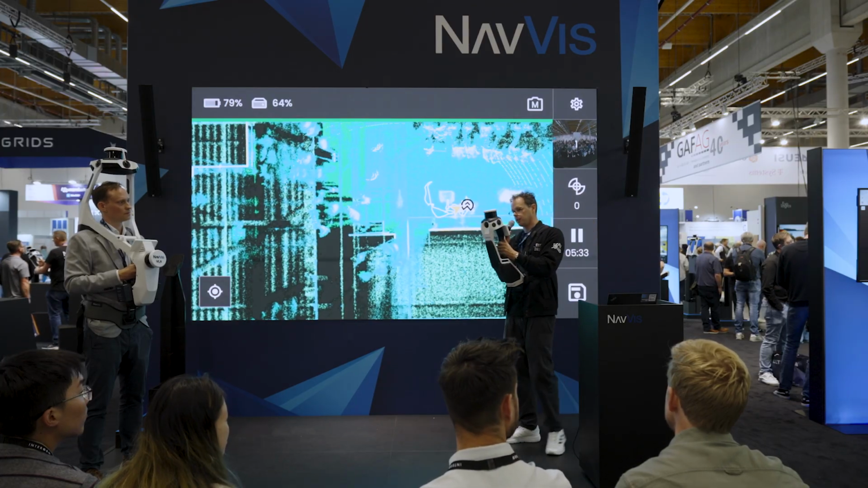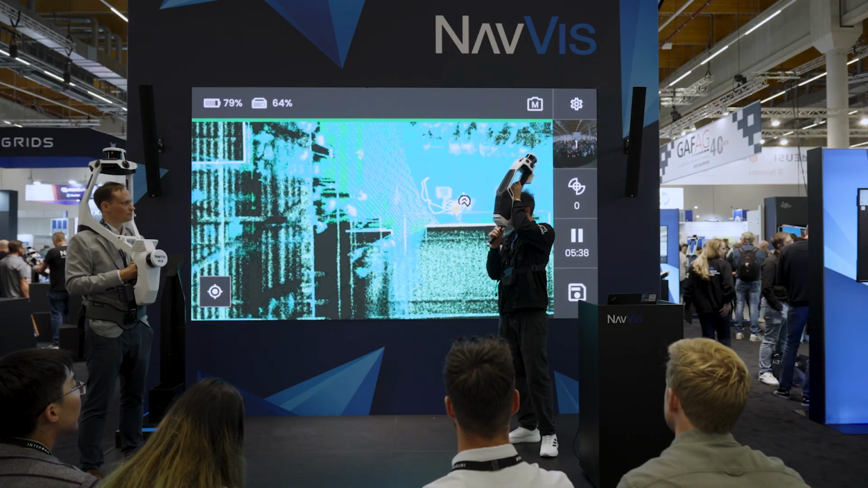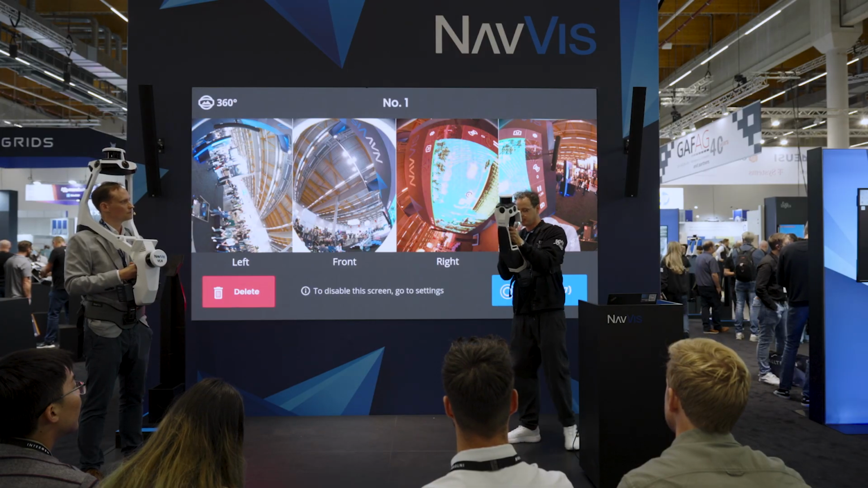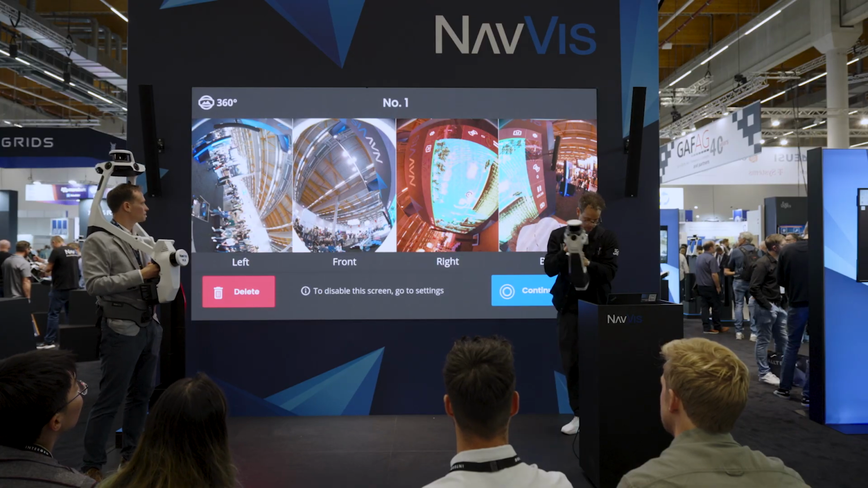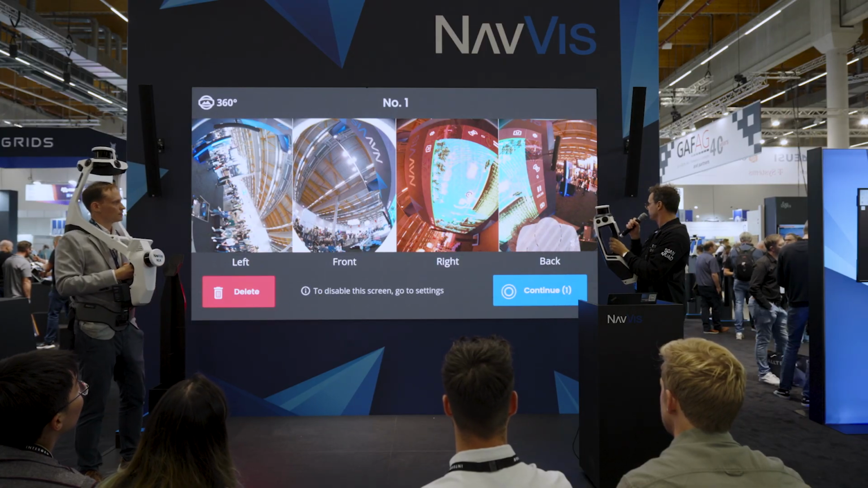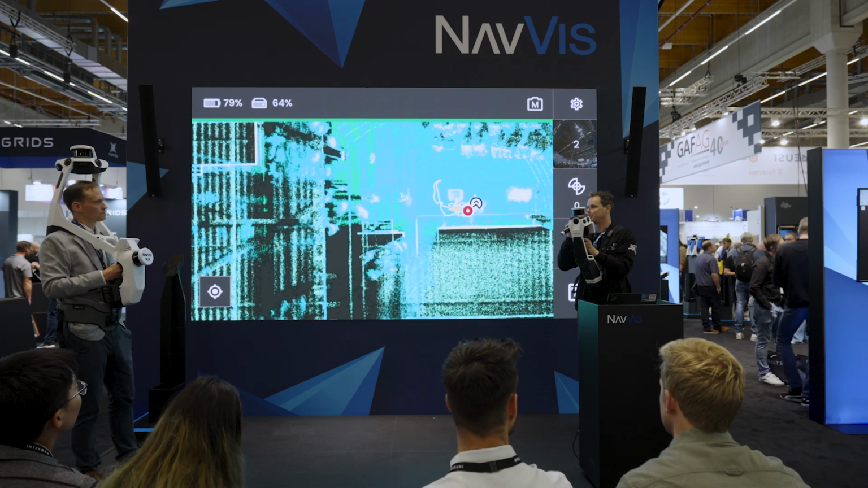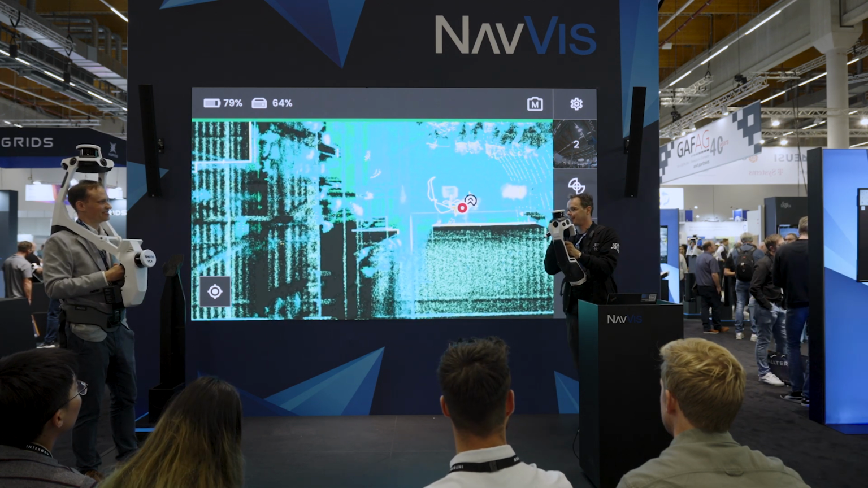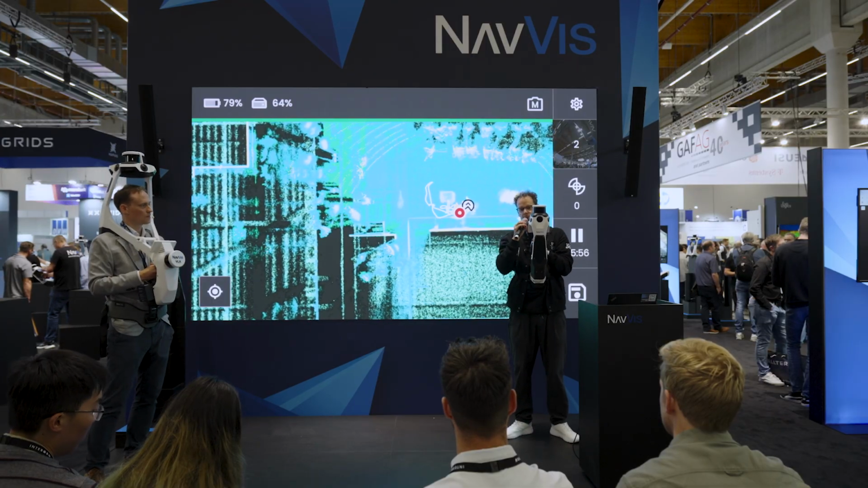So in this case, I just take the device out, put it above my head, and with the long press, I can actually create a 360-degree image, and I'm hidden here. And if you do it outside of a presentation, you can even be in that area and you're hidden later on as well.